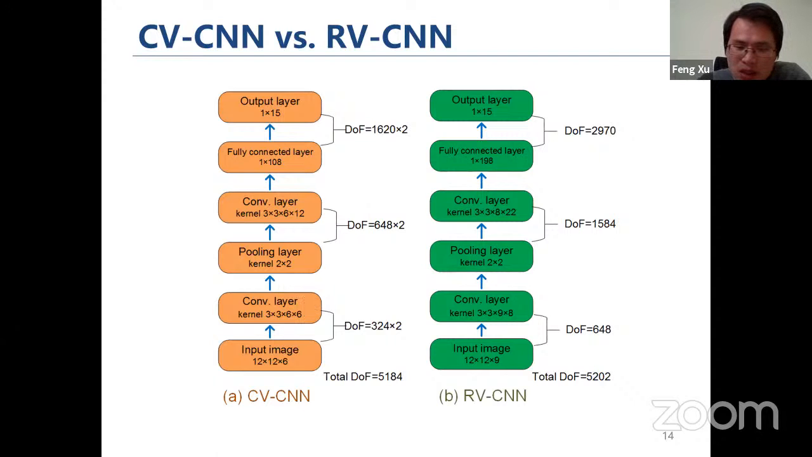You can either treat a complex number as two real channels, real and imaginary, and use a conventional real-valued CNN to process it, or you can use this complex-valued CNN.